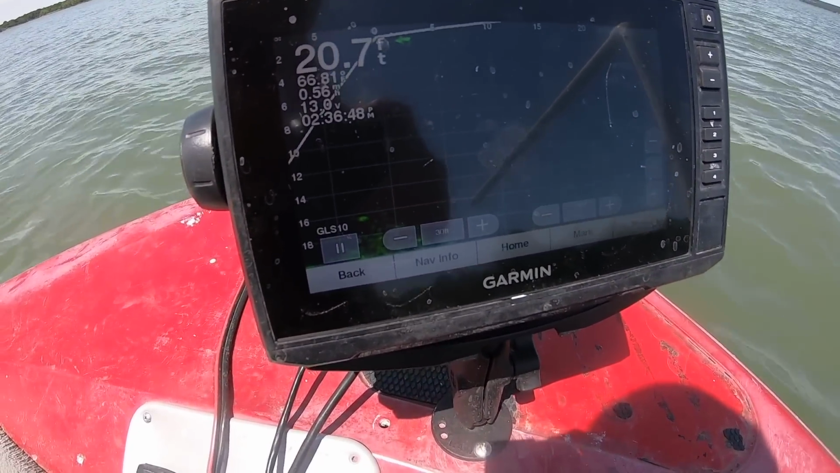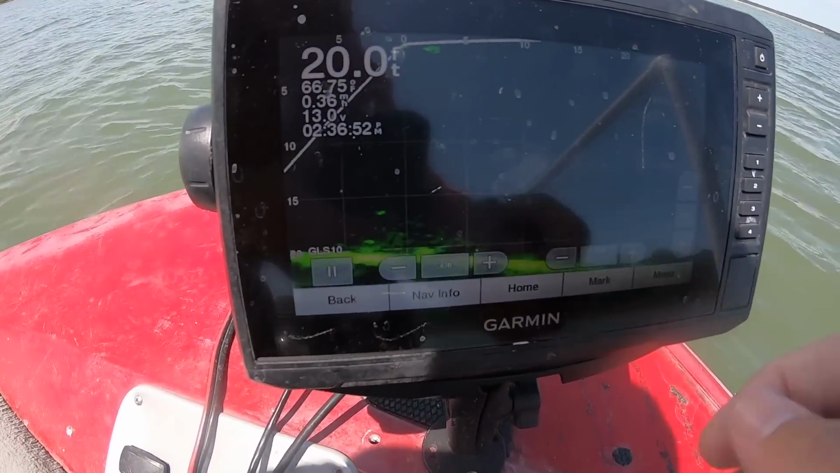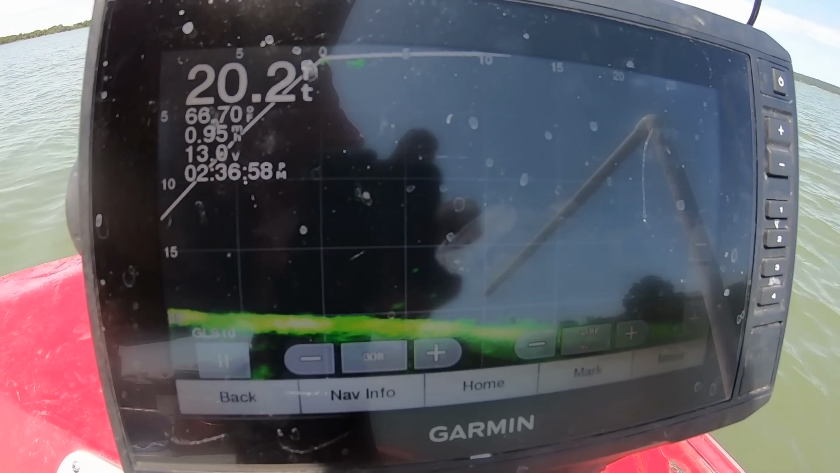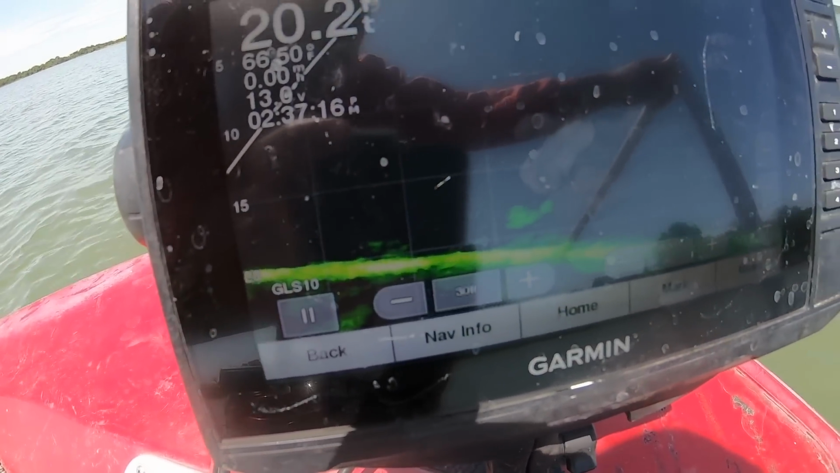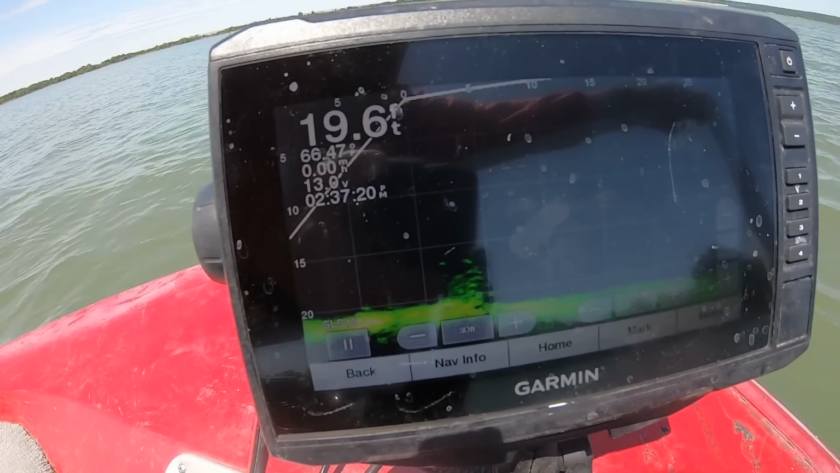Okay, so I'm gonna back off of this. Yeah, that's it. Big brush pile right there. Isn't that awesome?